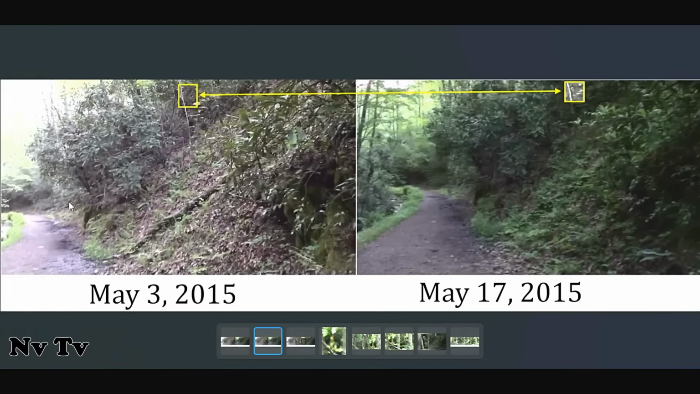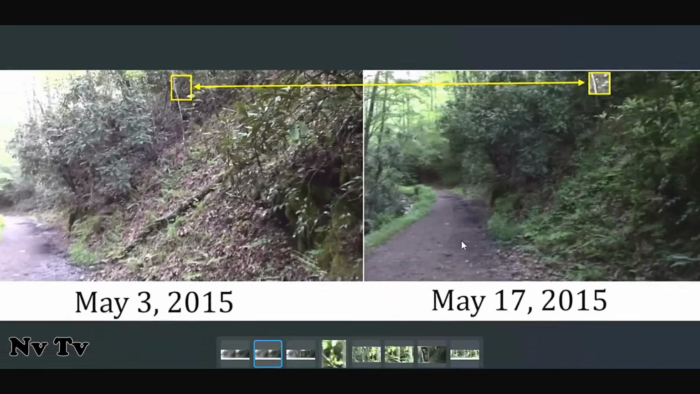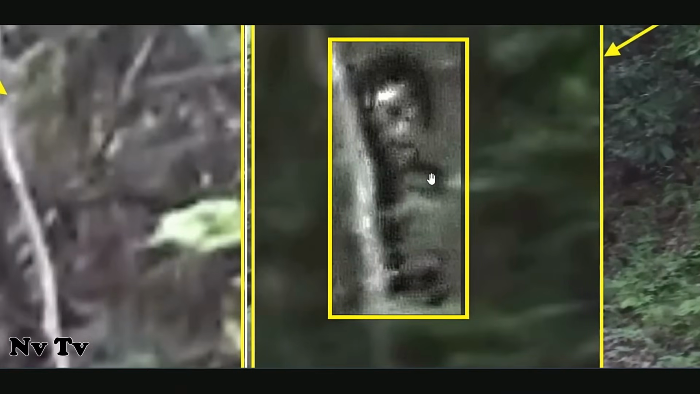This was a creepy one, 2015. It was almost dark, and we were walking out. And this was filmed on the back trail. And on May 17th, you can see there's something there. He's there. And on May 3rd, he wasn't there. But there we go. That's zoomed in. It's a close-up there. So there is the gray skinned, real funky looking. You can even see his teeth.